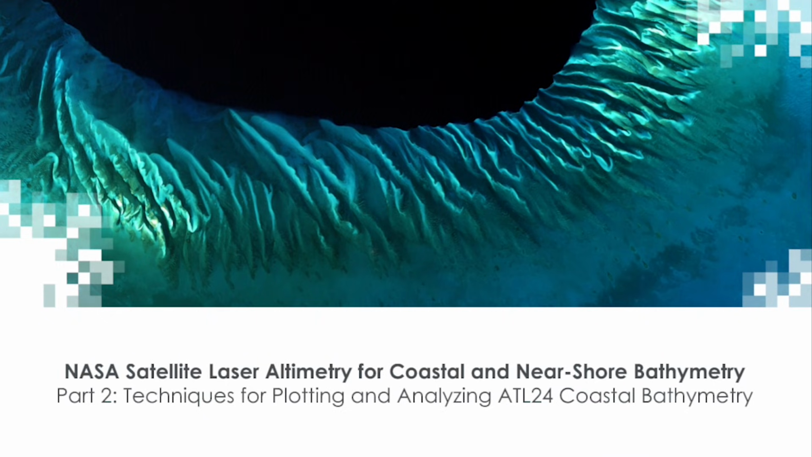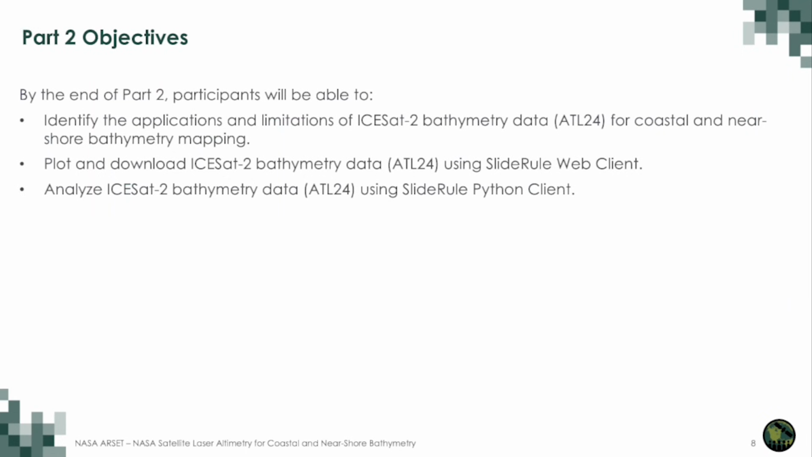Part 2 of the training is focused on techniques for plotting and analyzing ATL24 coastal bathymetry. The objectives for Part 2 of the training are as follows. By the end of today, participants will be able to identify the applications and limitations of ICESat-2 bathymetry data for coastal and nearshore bathymetry mapping, plot and download ICESat-2 bathymetry data using SlideRule web client, and analyze ICESat-2 bathymetry data using SlideRule Python client.